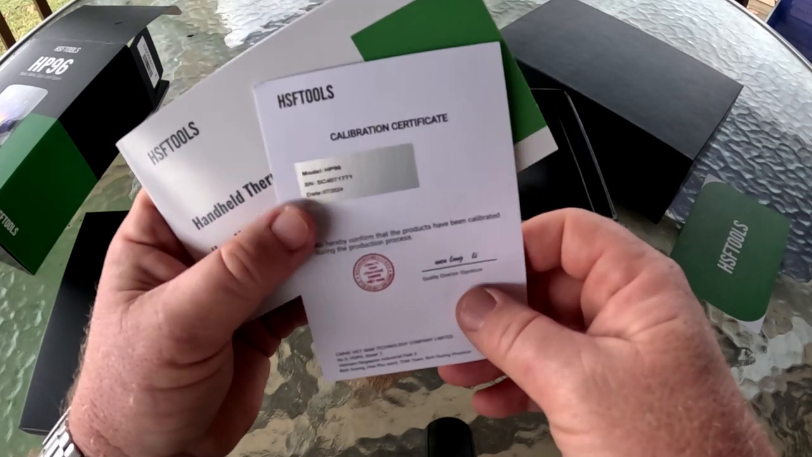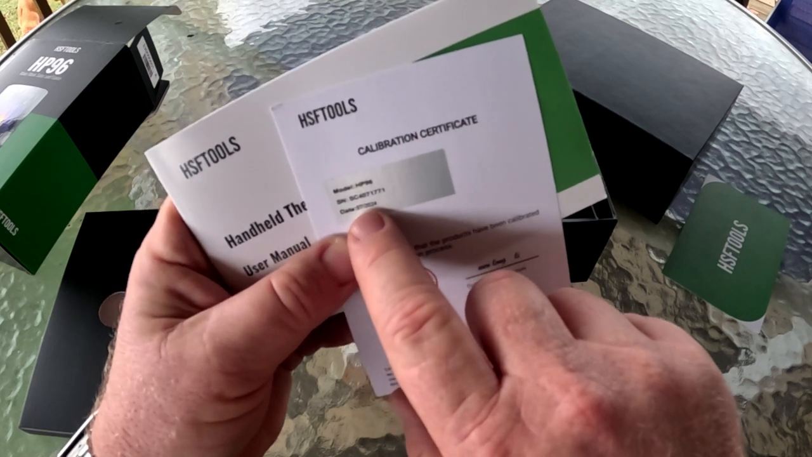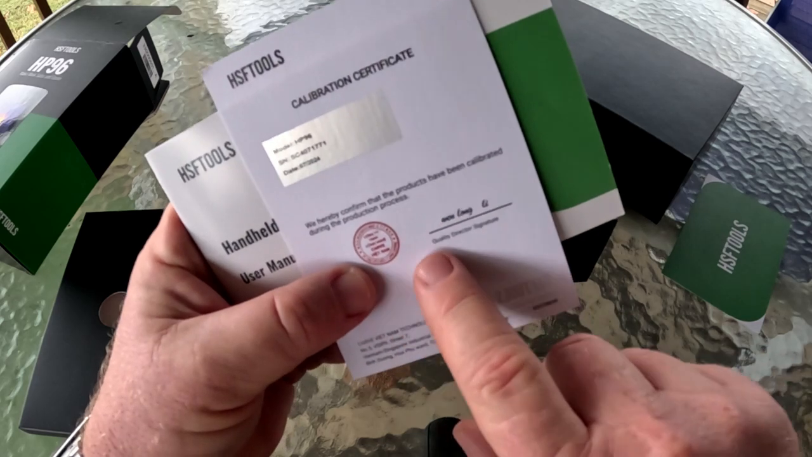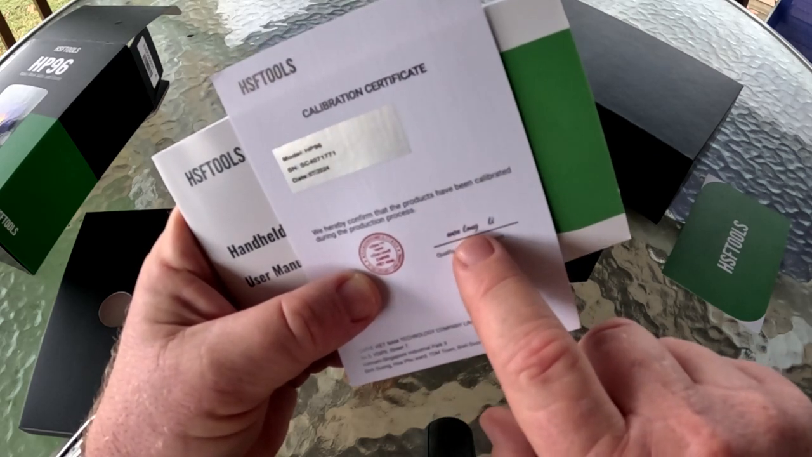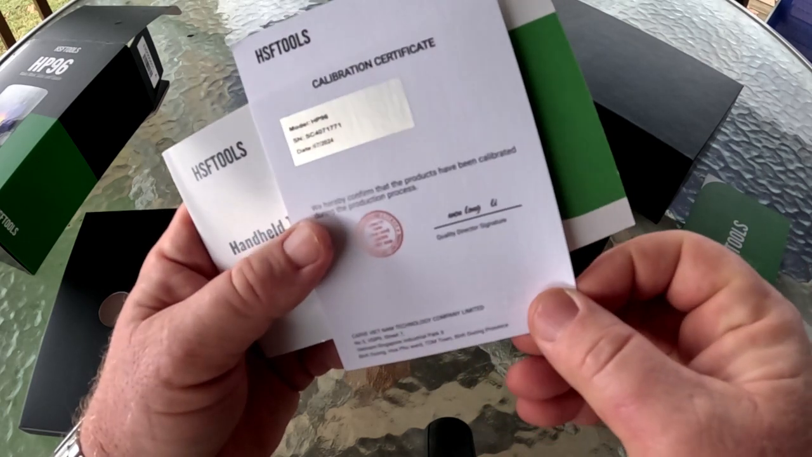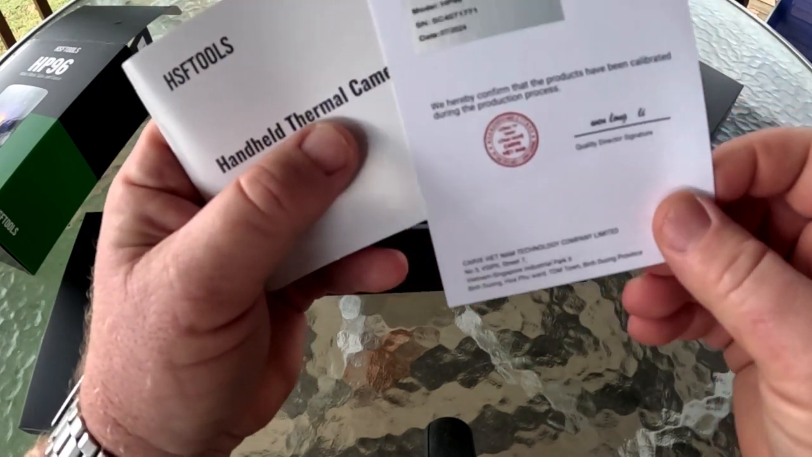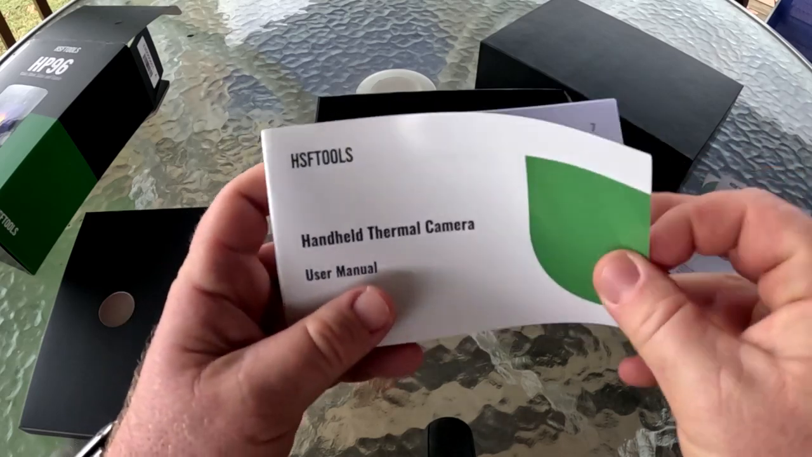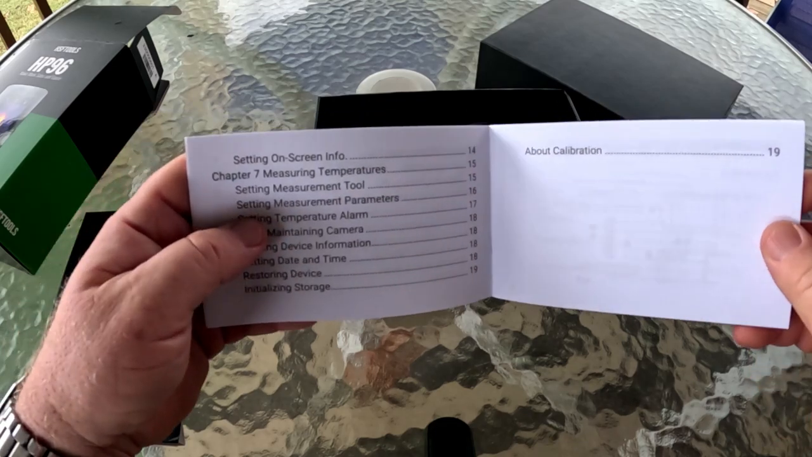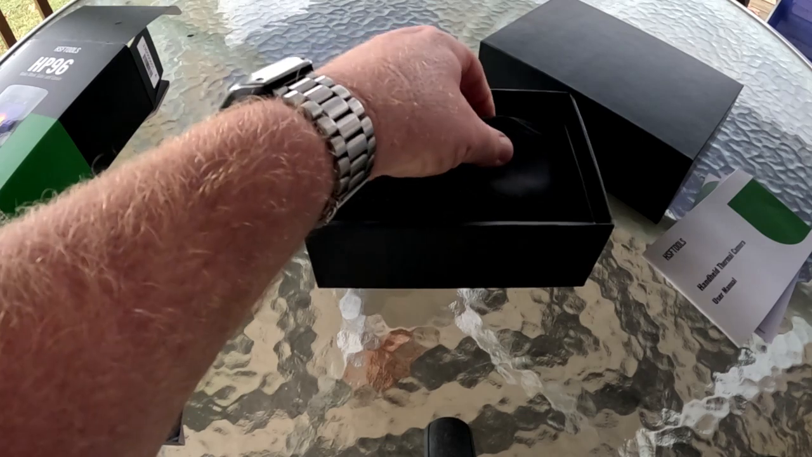And there we have a calibration certificate. It's going to have your model and serial number on here, the date it was calibrated and certified. This one was July 2024, stamped, signed by Wenlong Lee, quality director signature, whoever that might be. And then there you go, Vietnam Technology Company. So there's an instruction manual. We'll cover some of the things in here, I'm guessing, when we come back and check it out.